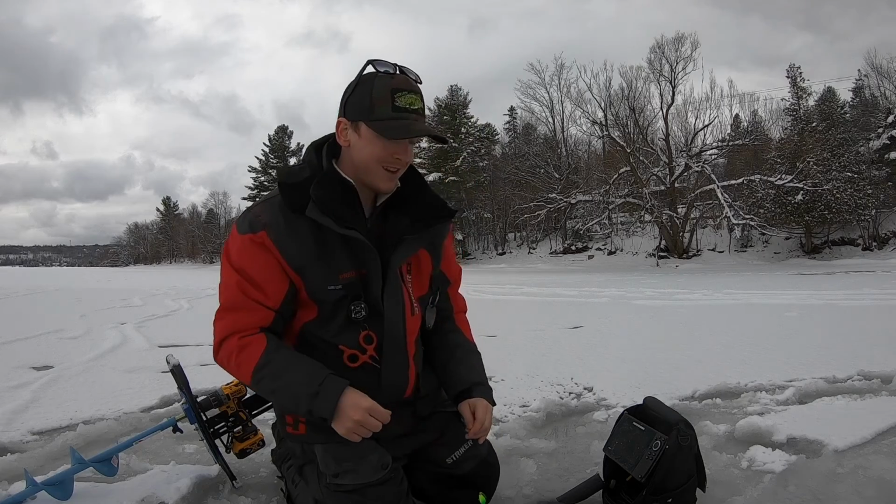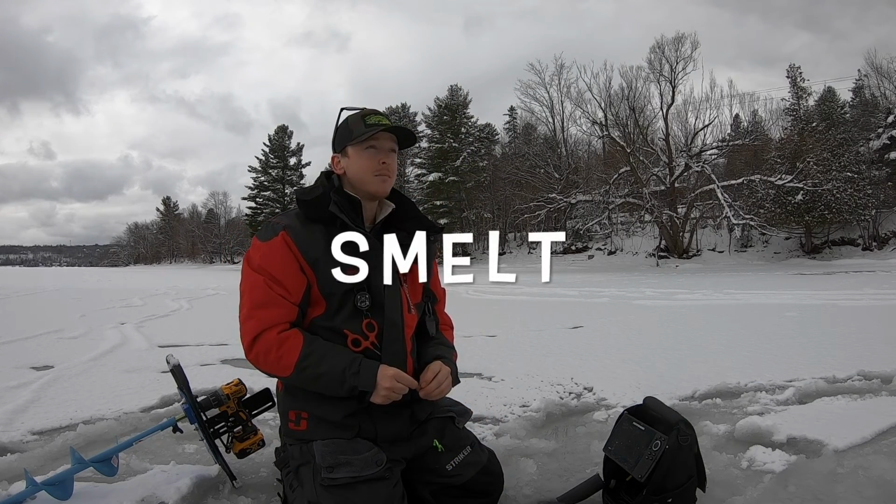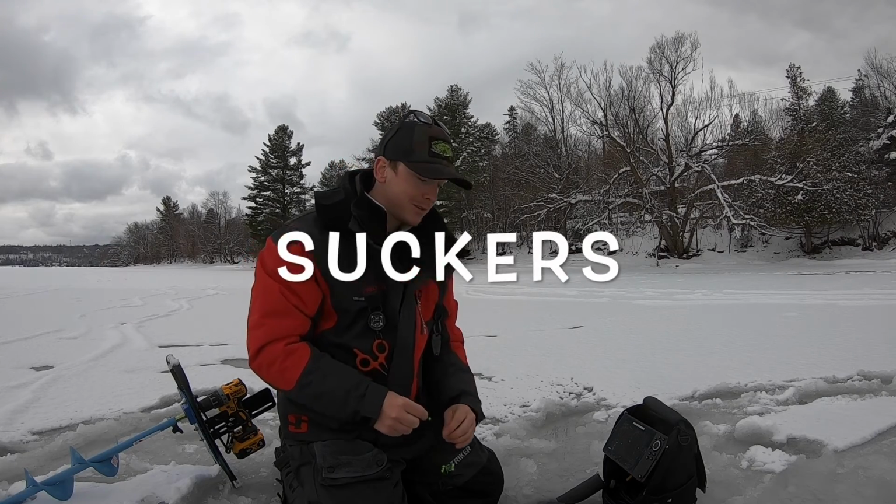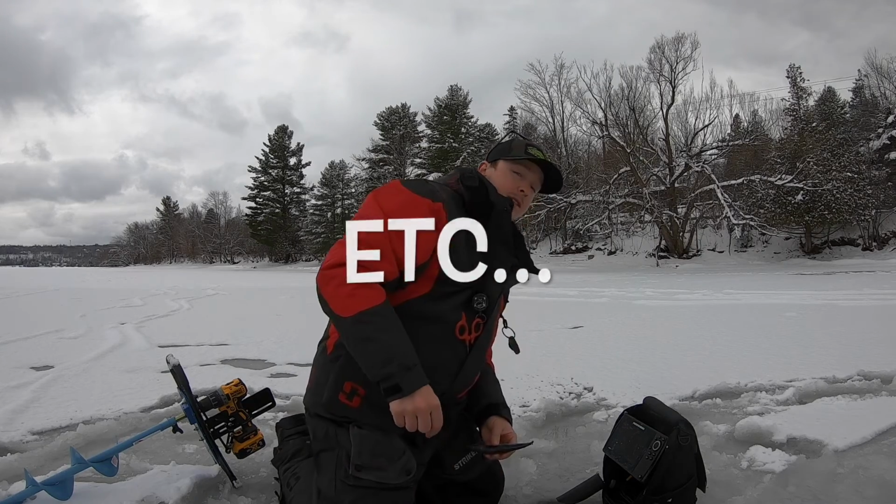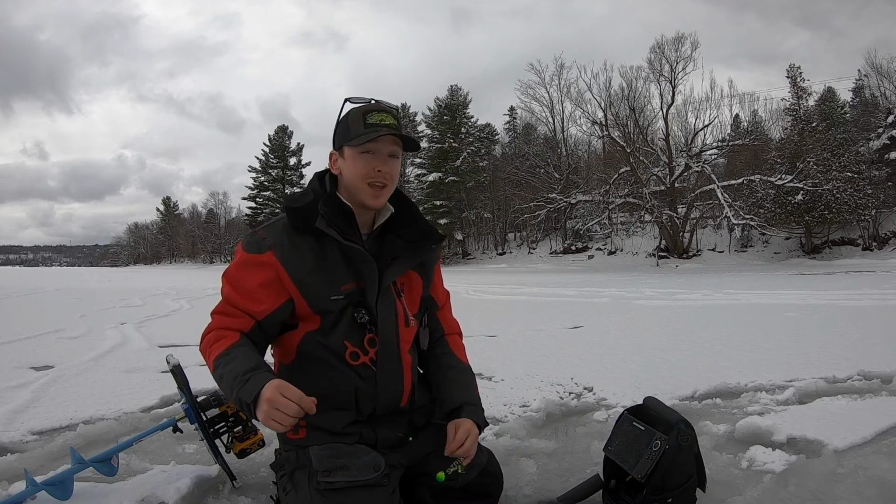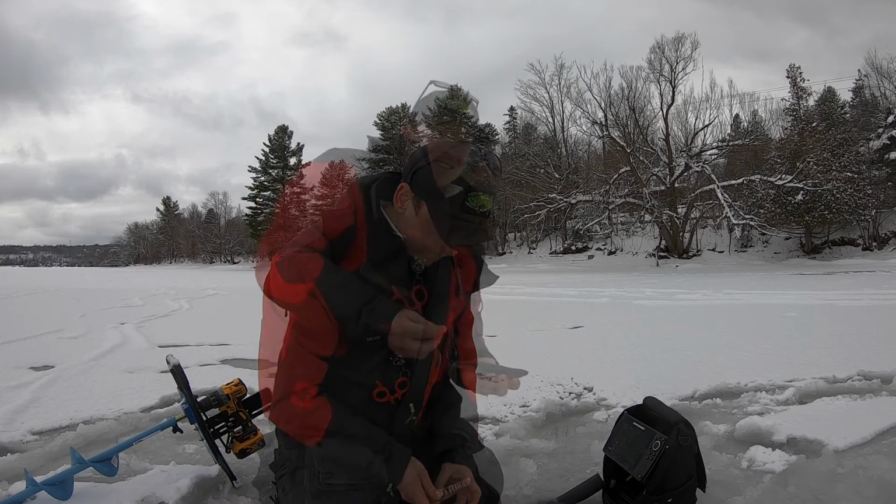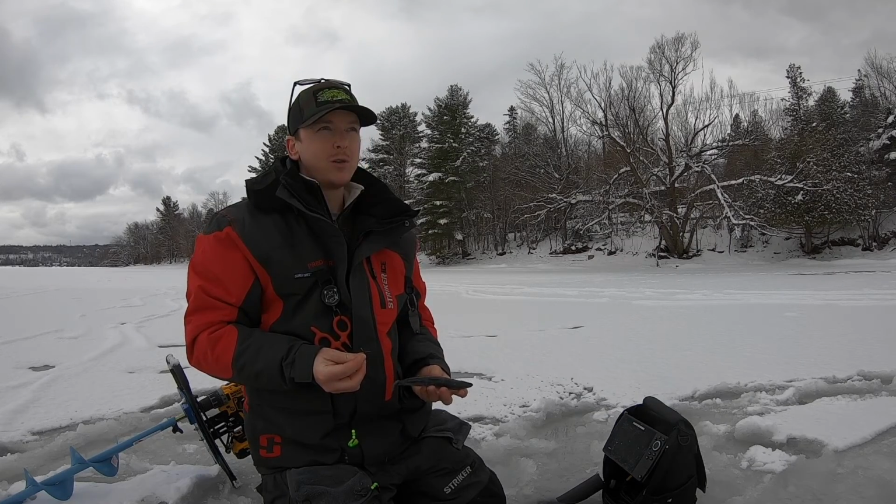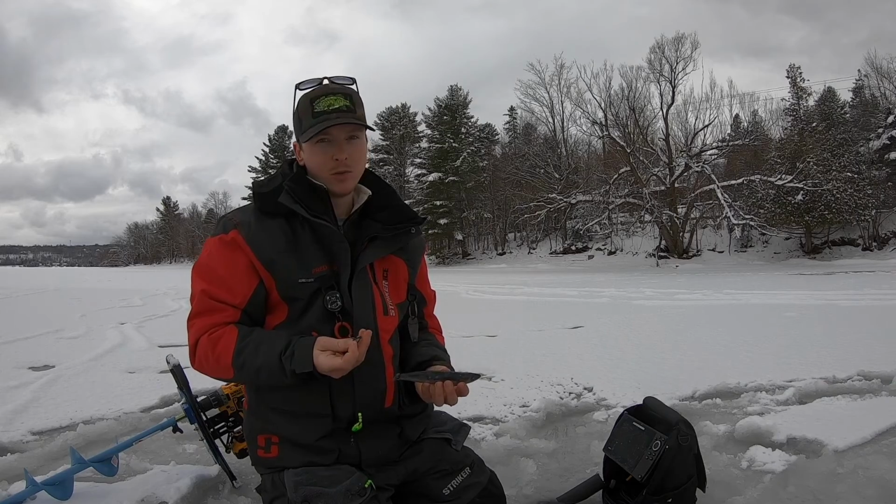You can use different types of baits. You can use smelt, mackerel, sardines, suckers. You can use a lot of different baits to fish tip-ups for pike, but today we're gonna use some sardines. There's a couple of good ways to use a quick strike rig. I'm gonna show you how I like to do it usually.